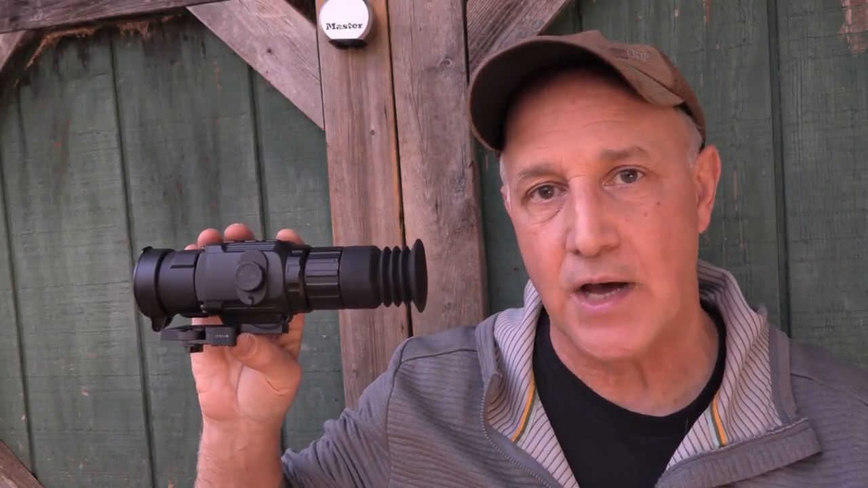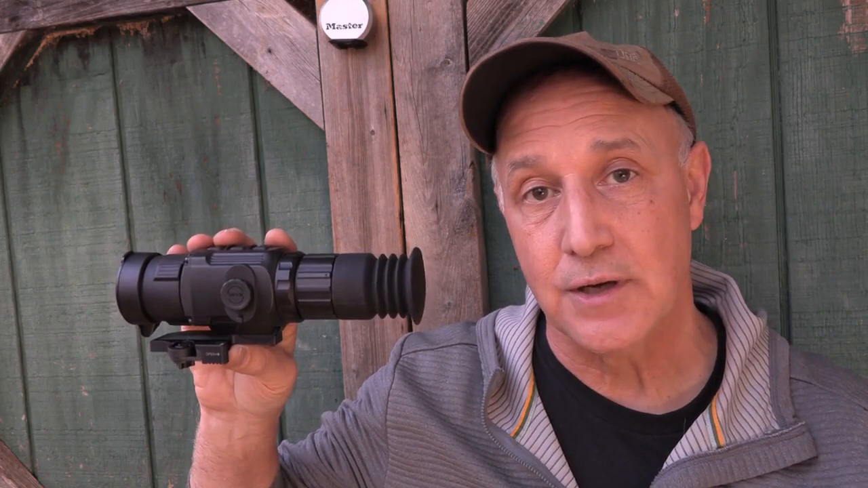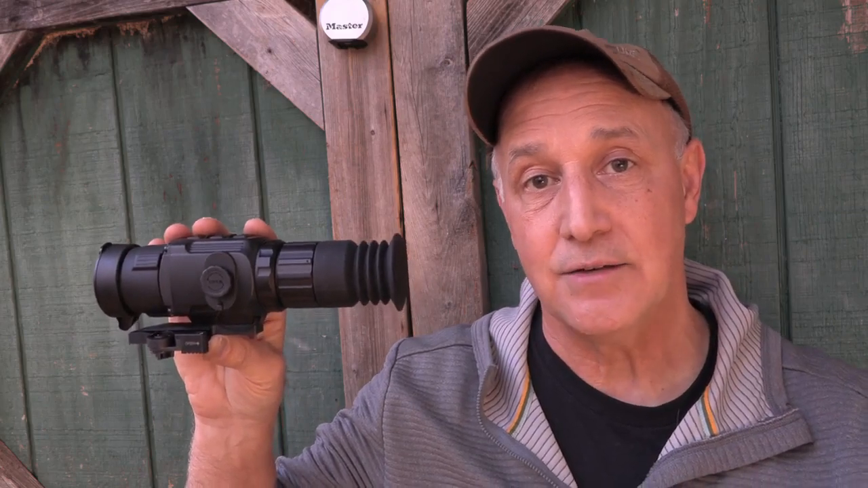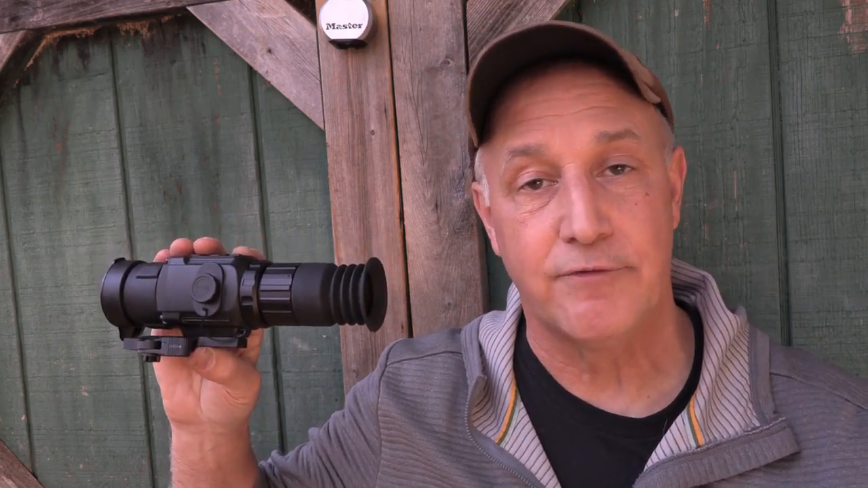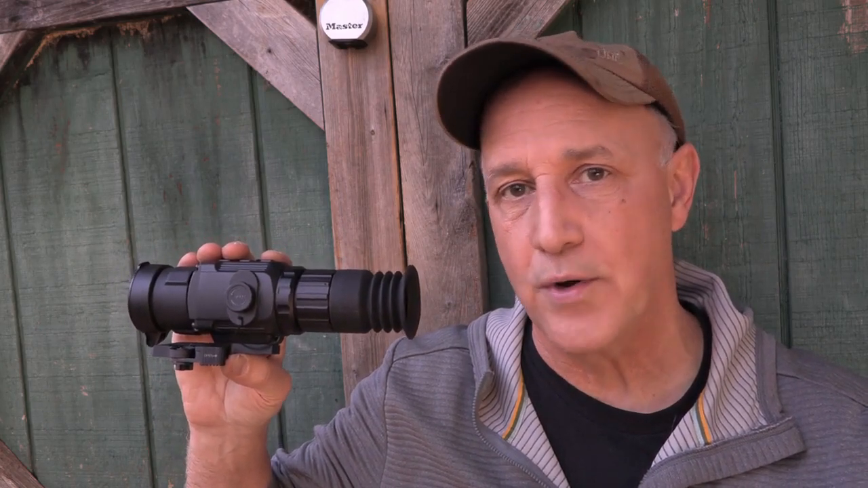So guys, if you love to hog hunt, if you like to take out coyotes, if you just like something for security, the high resolution, the different color palettes, the different reticles, I mean, the sky's the limit when it comes to this. And yet, you can mount this straight to your rifle, and it's ready to roll. And of course, with the price tag of $45.95, it is expensive, but that's the price of thermals, and it gives you a whole other world.